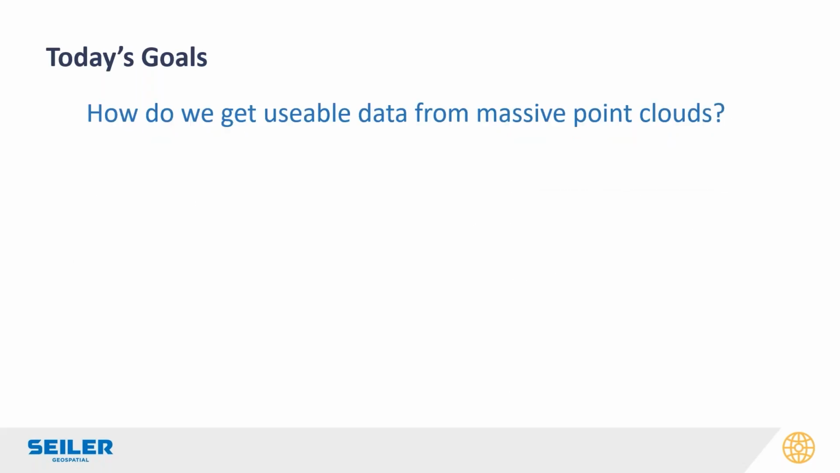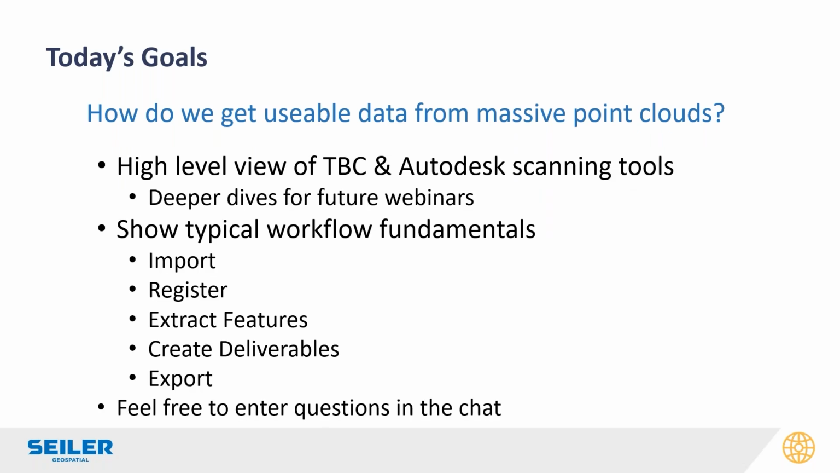Hello, hello. All right, today's goals. Basically the big one is how do we get usable data from massive point cloud data sets? Today is going to be a high level view. We just don't have a lot of time to show you everything, so we're encouraging you to let us know what you want to see as maybe a deeper dive in the future. But when we collect all of this data, there's about 5 or 6 things that typically happen in most workflows. And that's import, register, extract, create, and export.